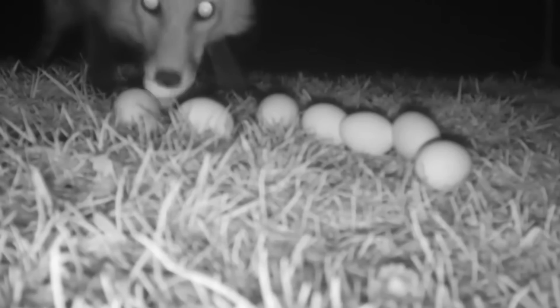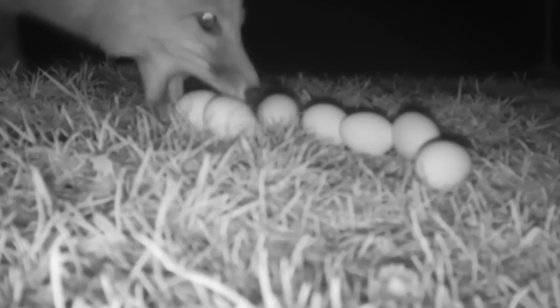This behavior is not uncommon for foxes, as they are opportunistic predators known for their cunning and resourcefulness. The video captured by the trail camera provides valuable insights into the behavior of these elusive creatures. It serves as a reminder of the fragile balance.